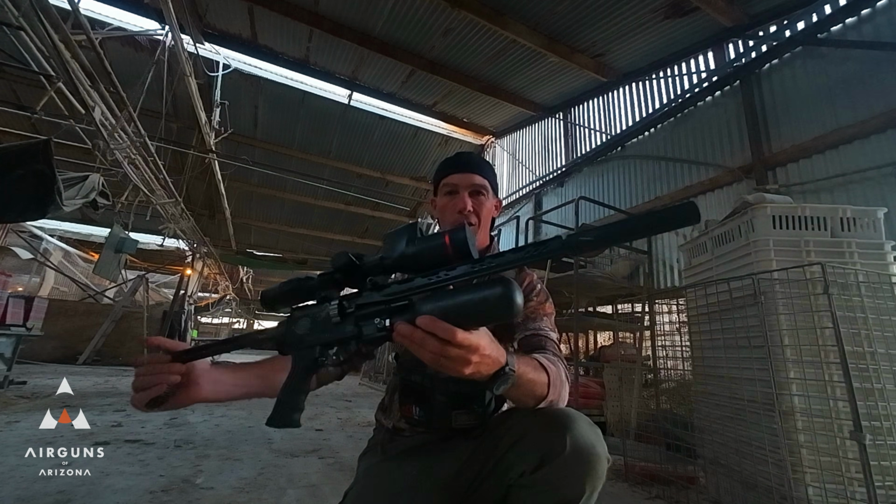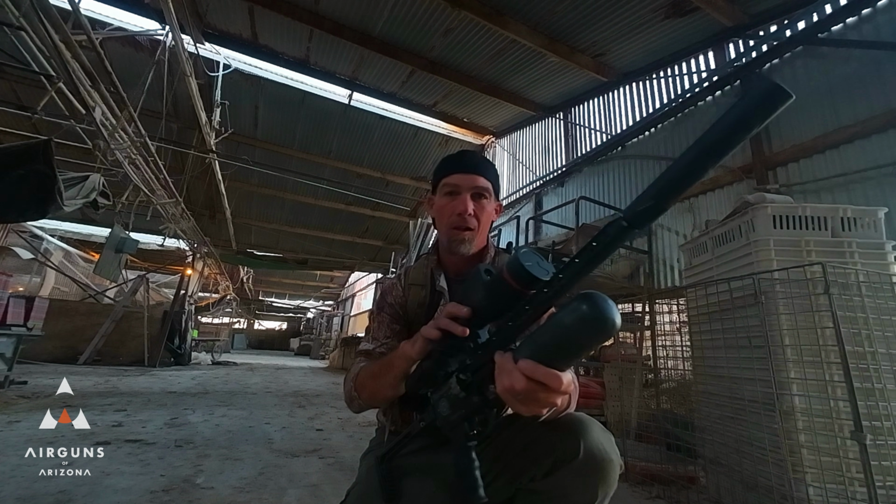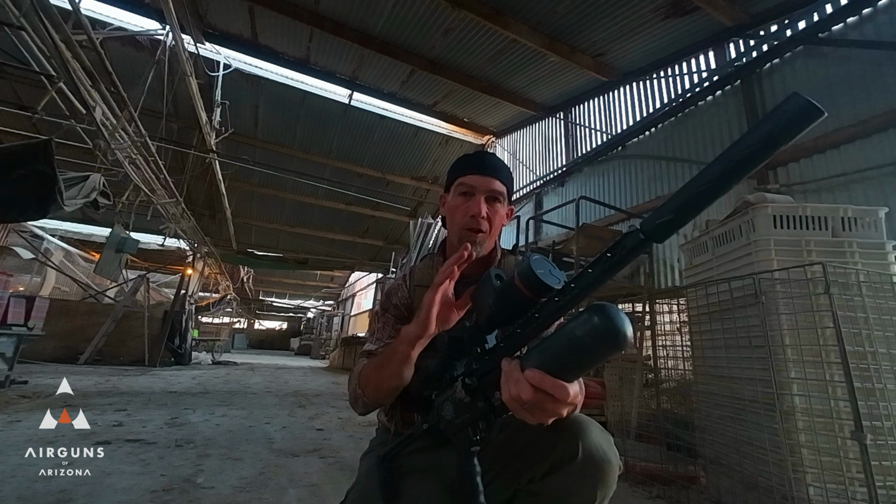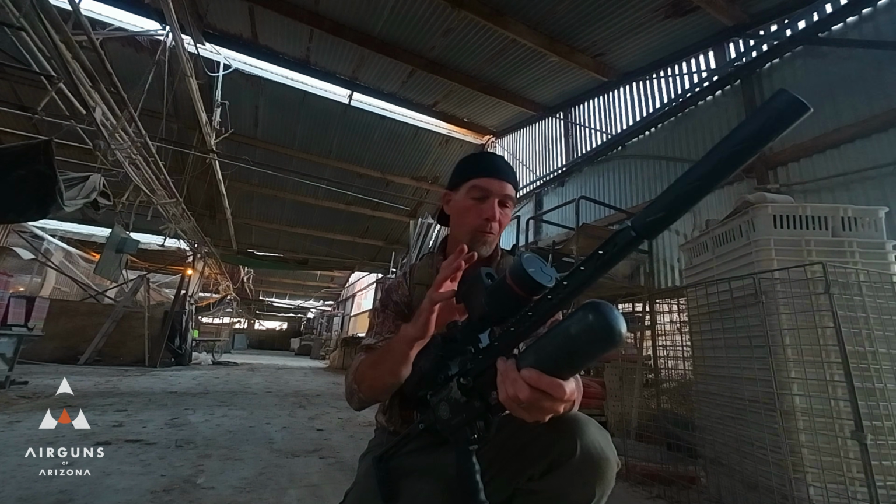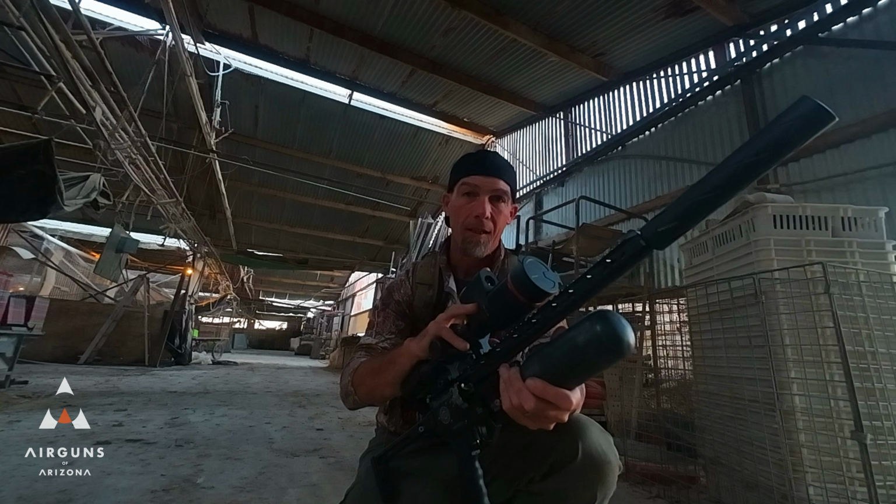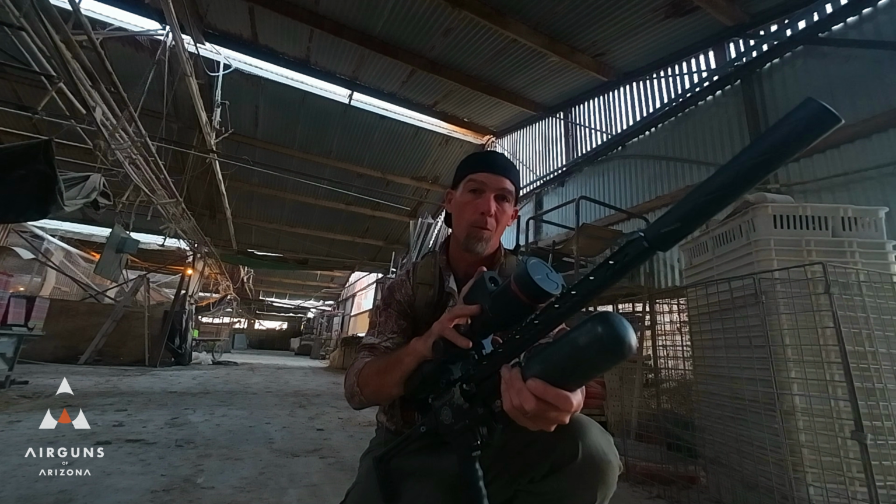I've got the Western Airguns Venom in 30 caliber. And this is producing just under 70 foot-pounds using the 44 grain JSBs. I did a little bit of shooting with this earlier. Awesome little gun. This is really my first night actually using it in a hunting situation. And so hopefully we can have some luck.